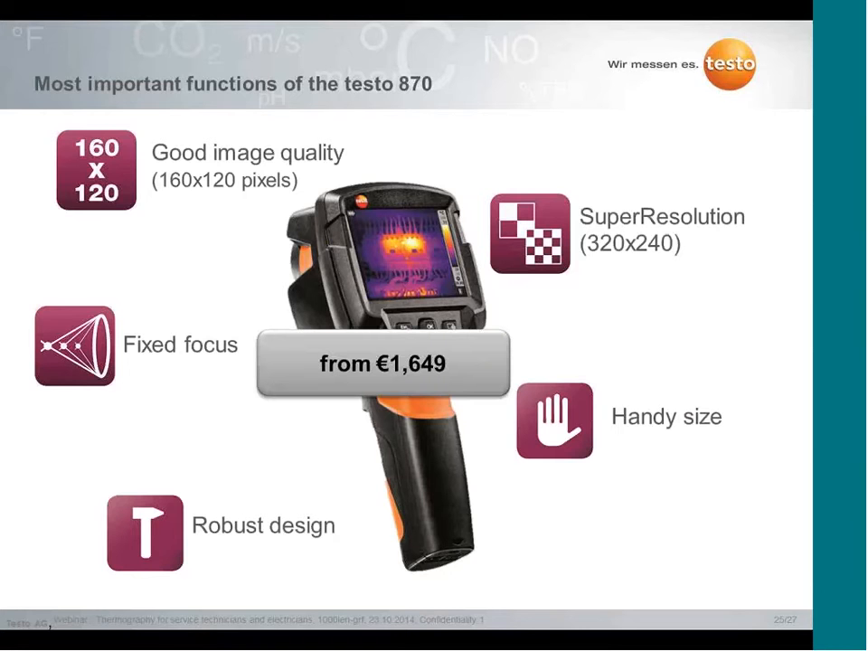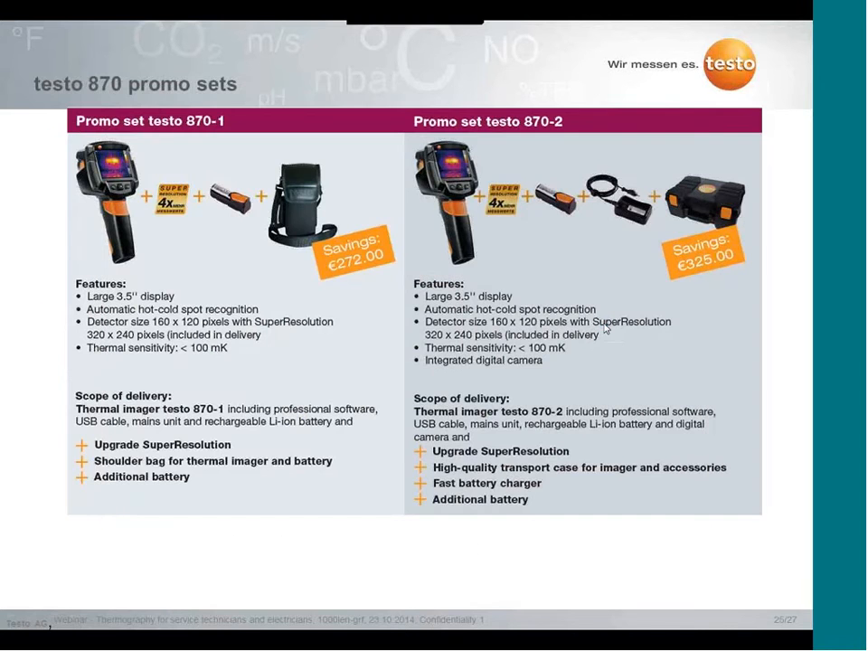And our low-budget thermal imager starts from 1,639 euros. We also have a so-called promo set for our low-budget thermal imager.